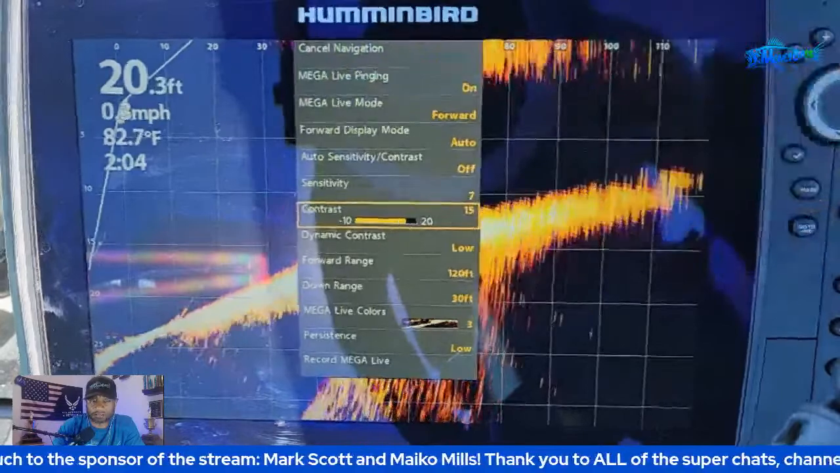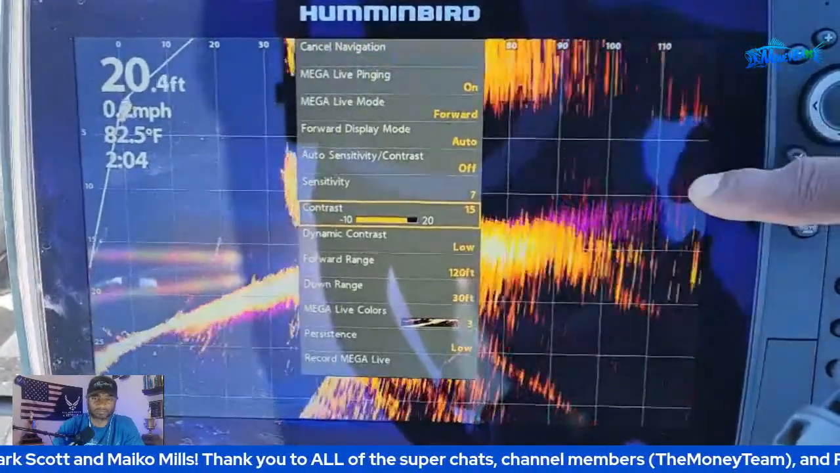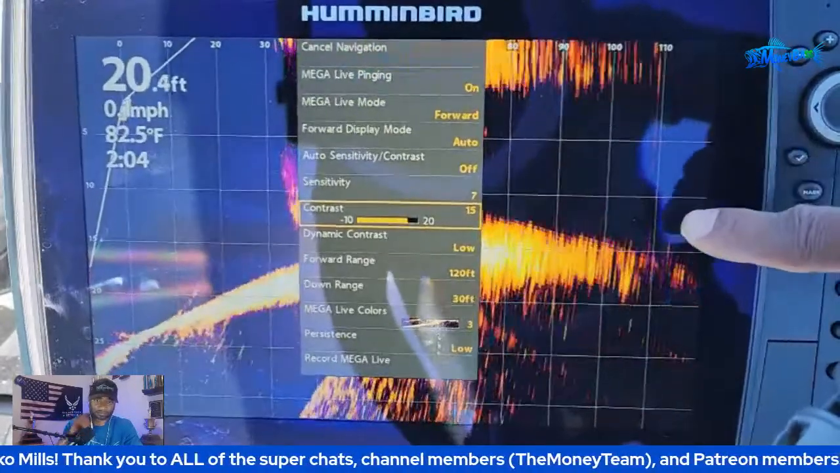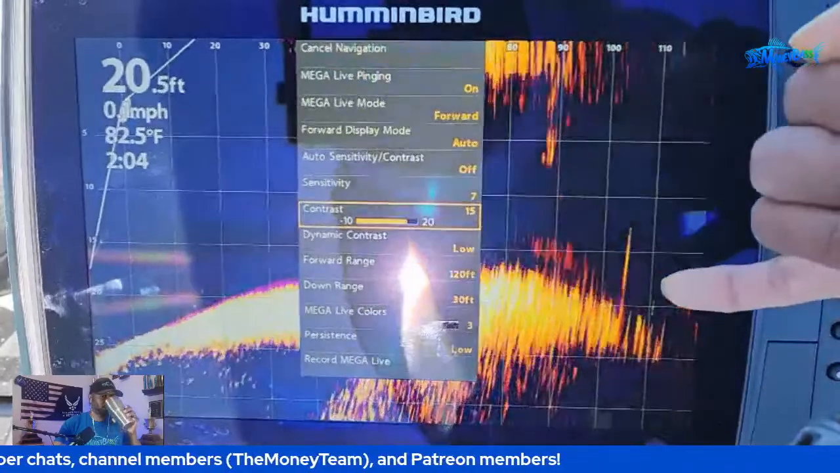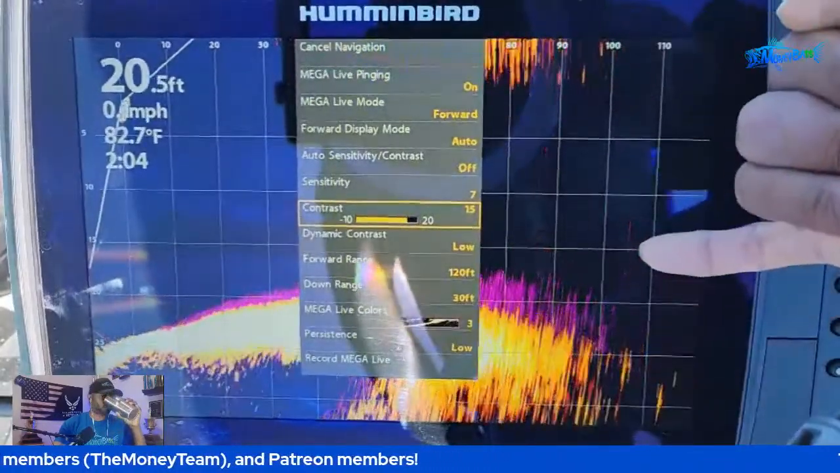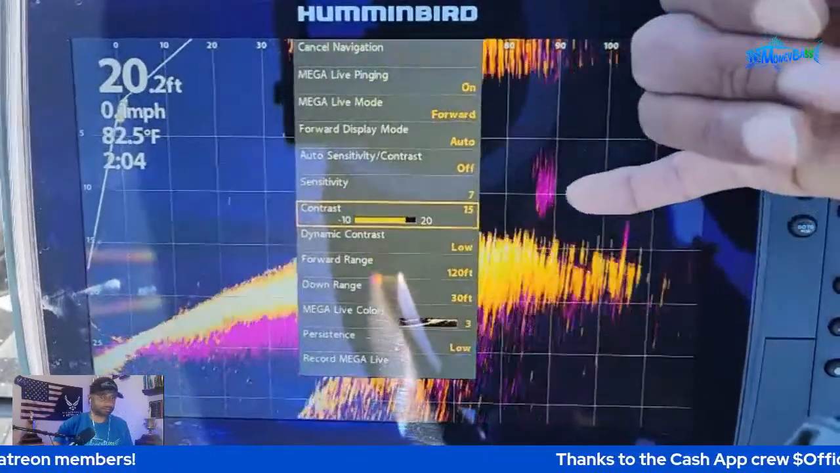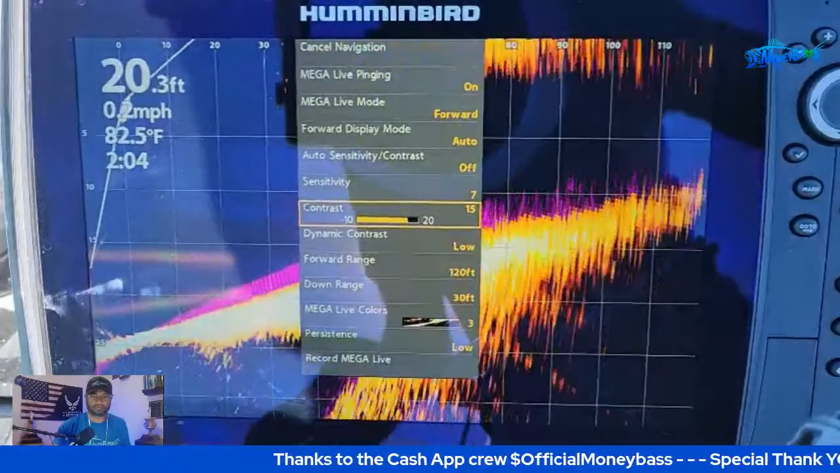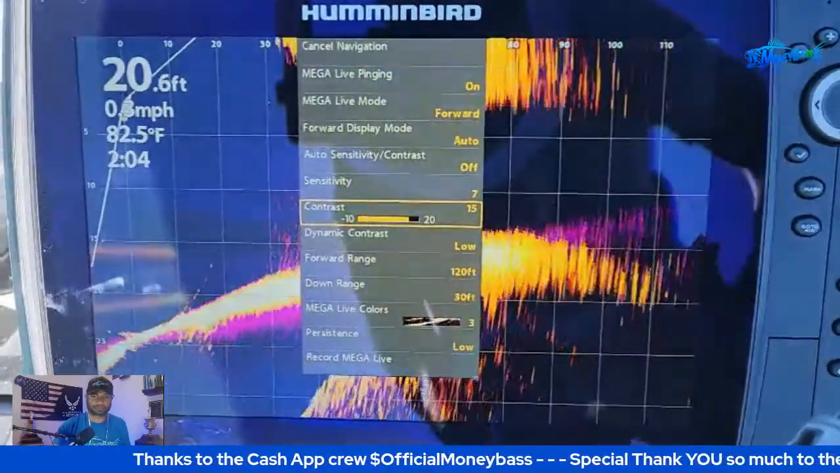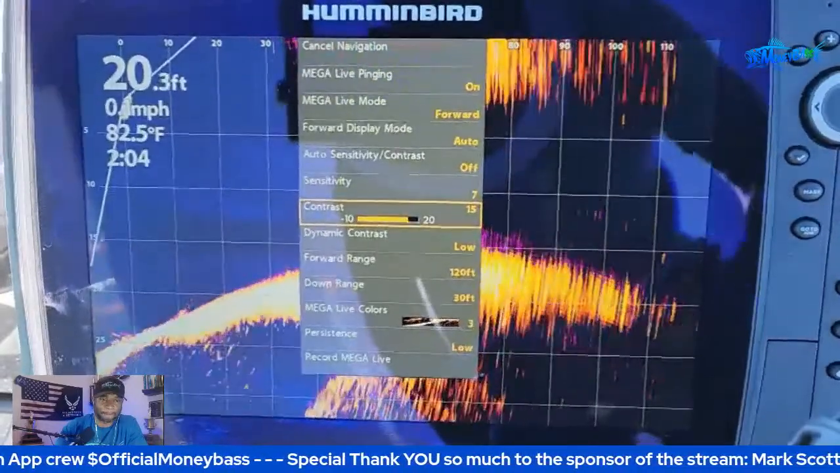I have the forward range set to 120 feet. If you look out here, that is the 120-foot mark. And as I'll show you in just a second, well, actually, there you go. That is 100 feet. You can see the beginnings of that structure, that cover out there. There's a ball of bait fish. Right now, I have my spot lock on. So the transducer is on the trolling motor, and it's moving back and forth.